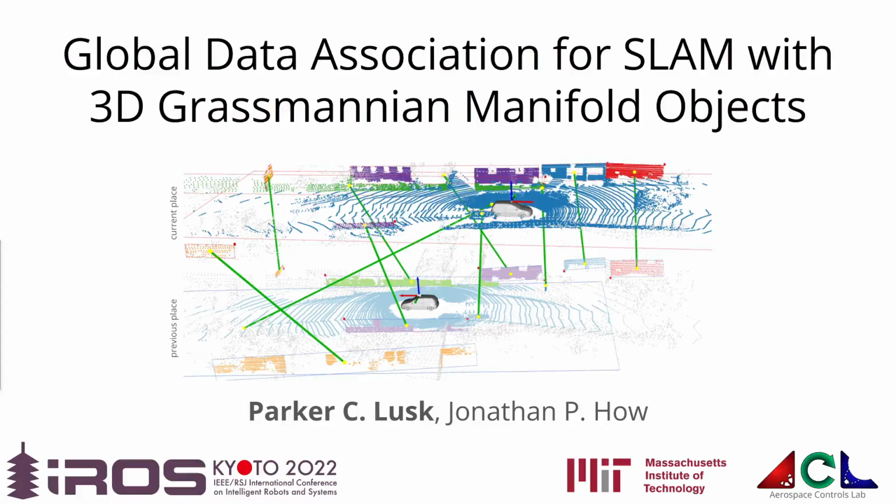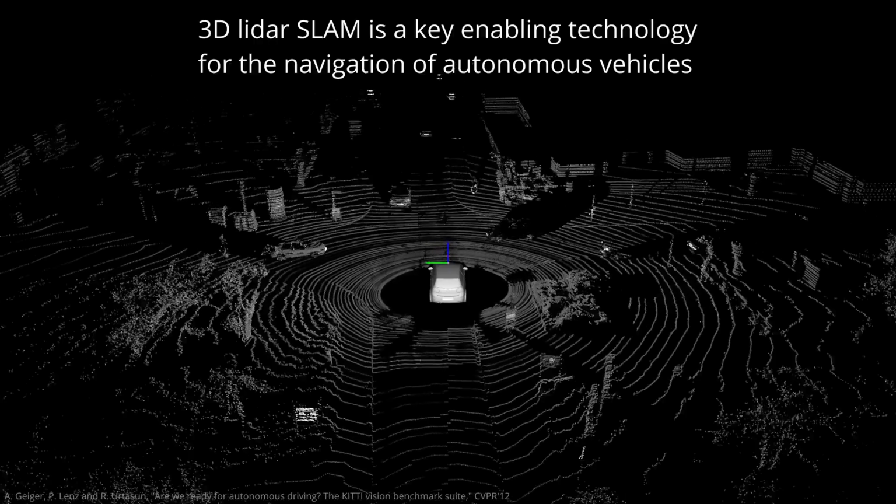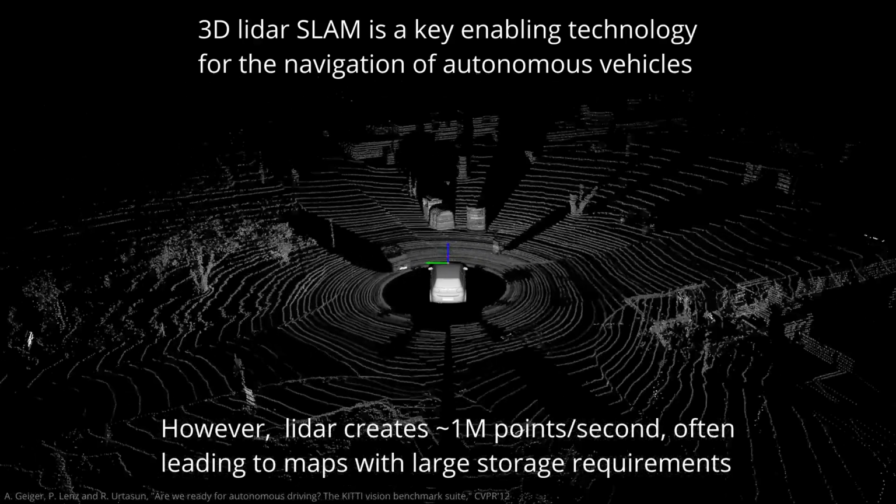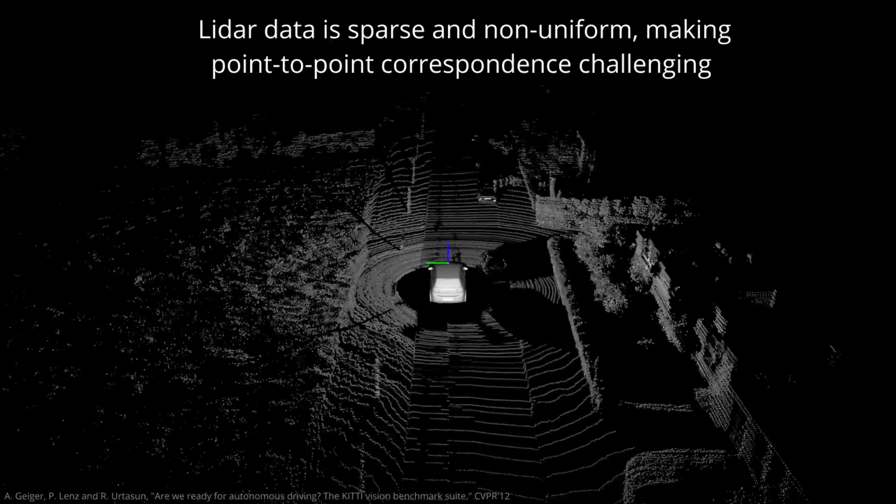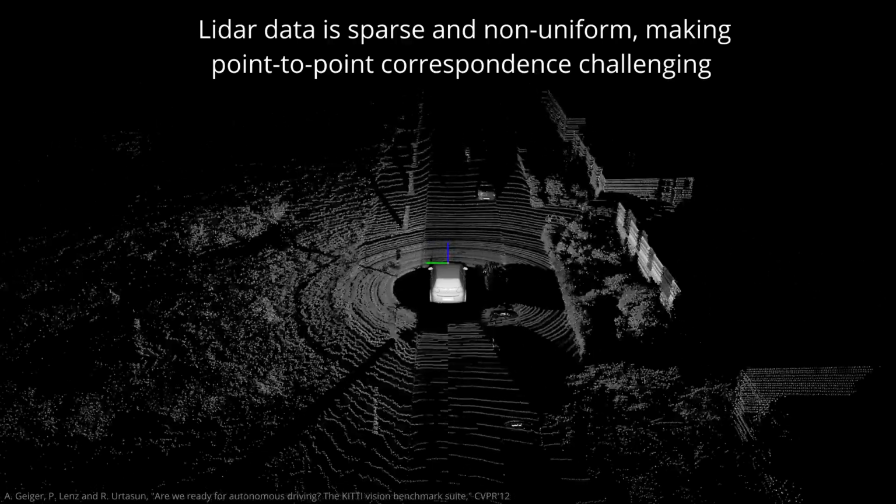My name is Parker Lusk, and I'm excited to be presenting our work on global data association using the Grassmannian Manifold. The use of 3D lidar has become a gold standard for navigation in urban settings, but this can require processing millions of points per second, which often leads to large maps that can be difficult to store, load, process, and communicate.